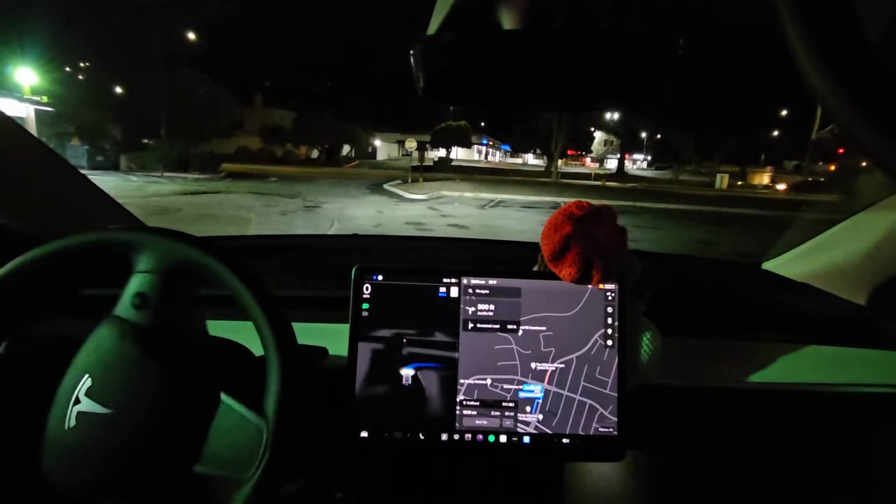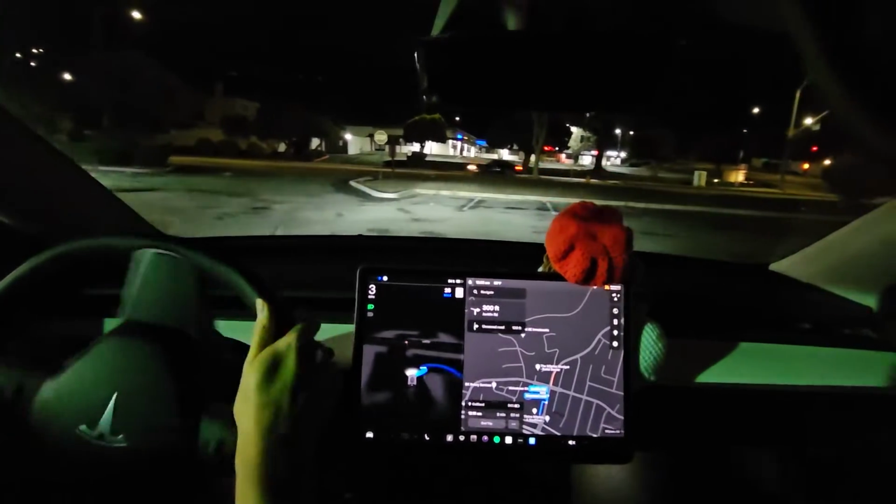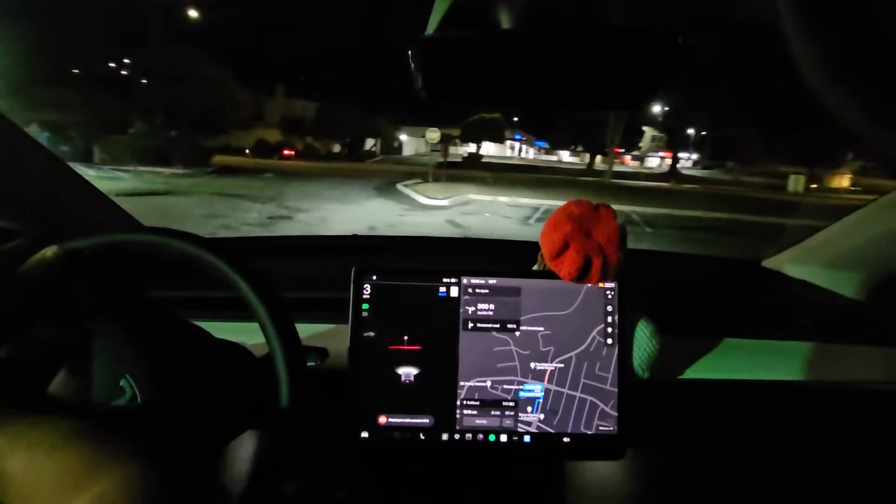See that? What is it doing? What are you doing? I'm not trying to park.